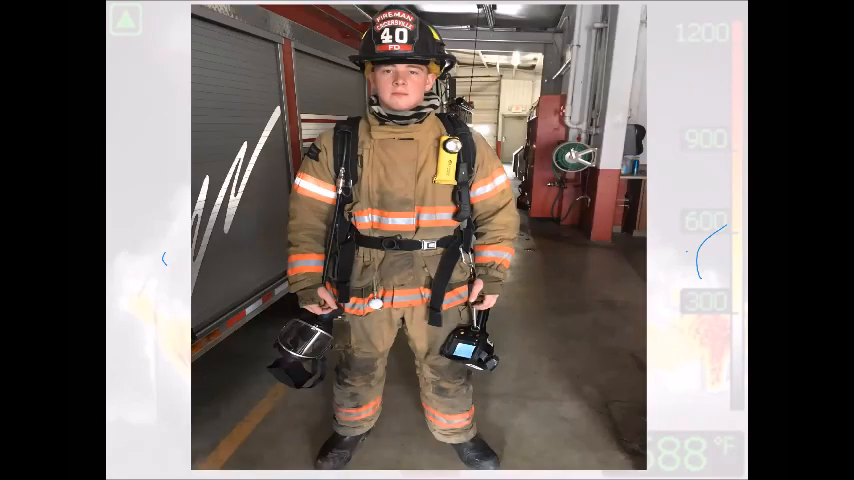So how do we attach the camera to ourselves? This is my younger brother. If you notice, this particular camera has a carabiner and it has a retractable lanyard. I asked him, without any input from me, I said, hey, attach yourself to this camera. Show me how you would do it. And this is how he did it. And I think it's pretty common.